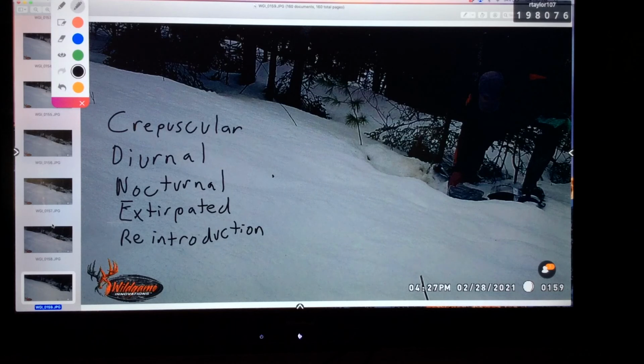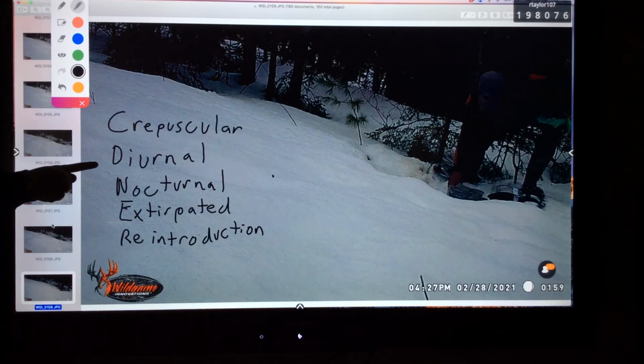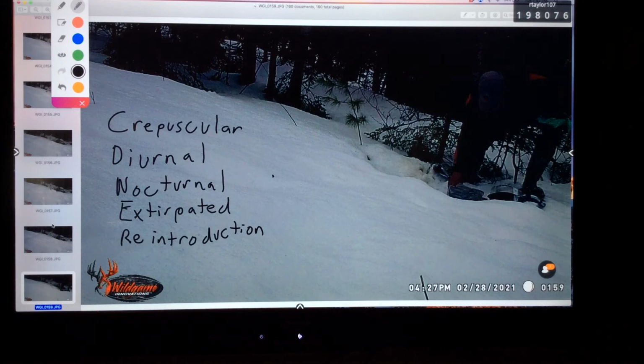So those pictures were taken over about a week in time, and you can tell that some organisms, some mammals, showed up during the evening. They're nocturnal. Some of them showed up during the day. They're diurnal. We didn't see any deer. Deer are very crepuscular, active at sunrise and sunset.